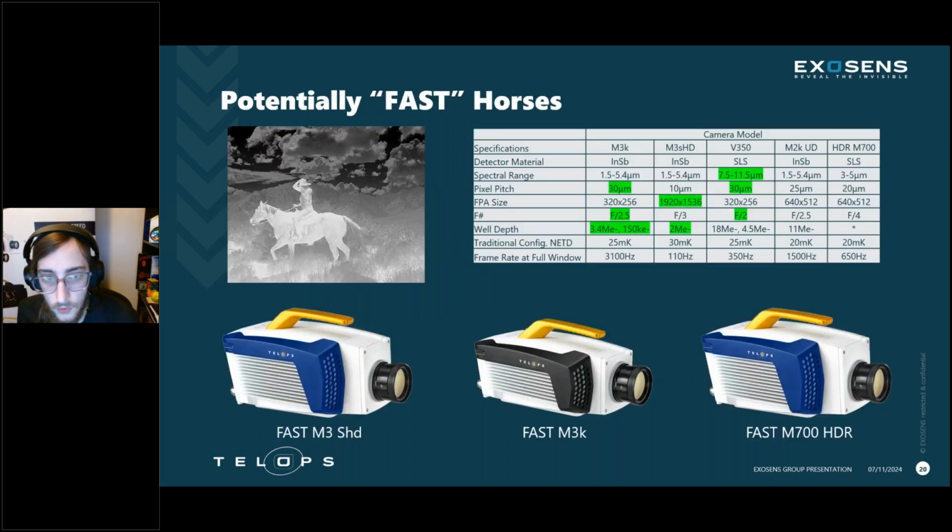And so here we are, getting to the end of my pitch, at least the culmination of it. Potentially fast horses, or candidate cameras, for these types of measurements. The ones we've used so far, the ones we are currently developing, include the M3K and the M3 SHD. And why we've chosen these cameras is, for the M3K, the pixel pitch. It's got large pixels again to allow us more signal at these low exposure times. Has a good F number. This is something I didn't mention yet, but obviously larger aperture, more signal, same concept. The lower F number is great there. And it also has multiple well depth options, including a high gain option at 150 KE, which is proving to be relatively beneficial in this space.